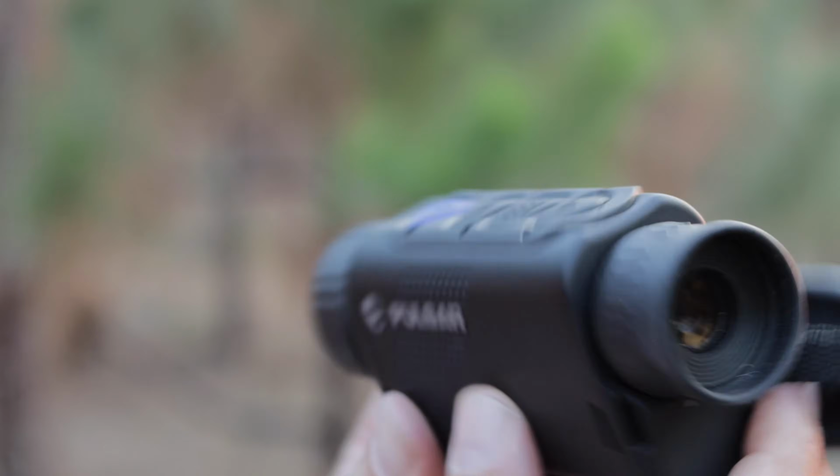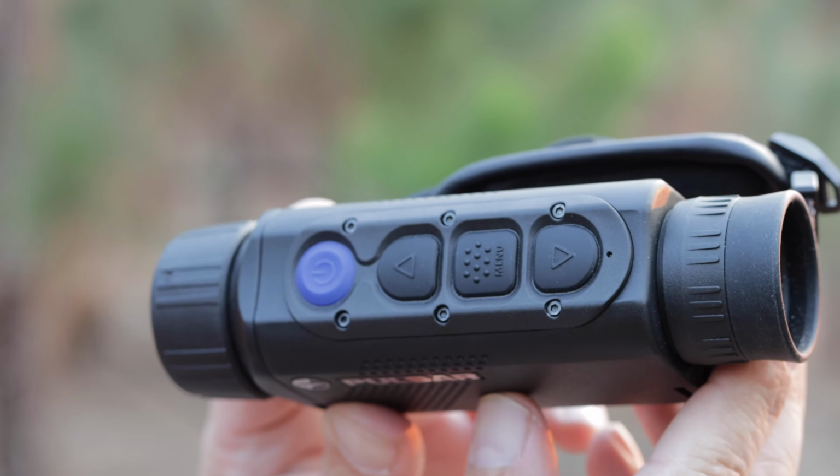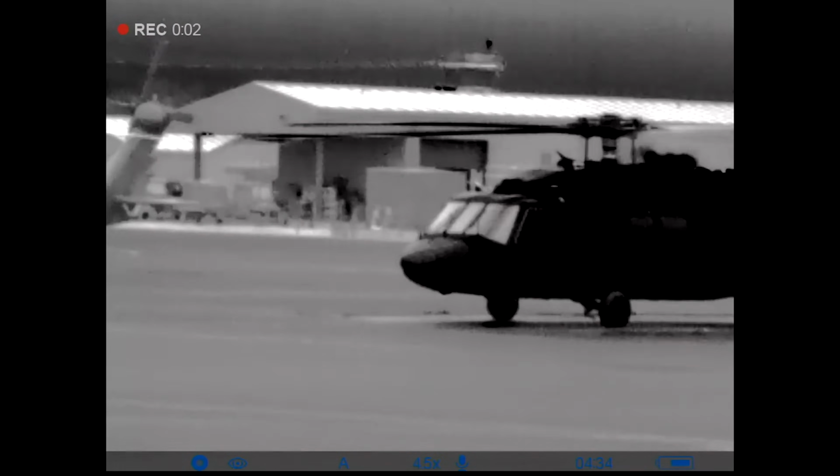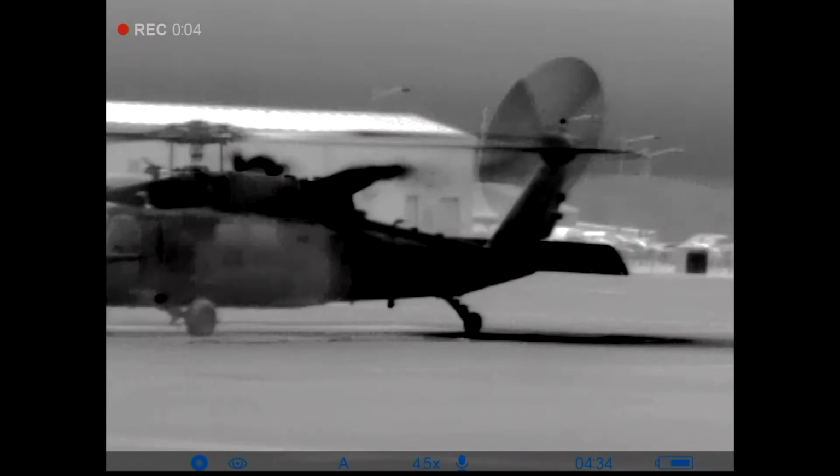Now the differences between this and the new one, this is kind of crazy. The resolution on the Axion 2 XQ35 is a little higher at 384 by 288, but it has a 17 micron thermal core. Now, if you're not familiar with thermal cores, the lower the number, the better. The higher the number, not so much. It has an AMOLED 640 by 400 display, so that is not going to be as good as the 1024 display that this has.